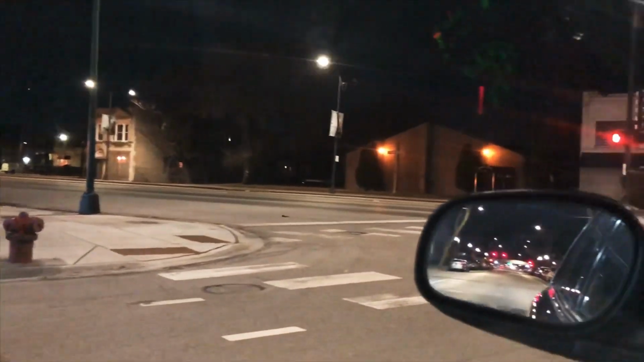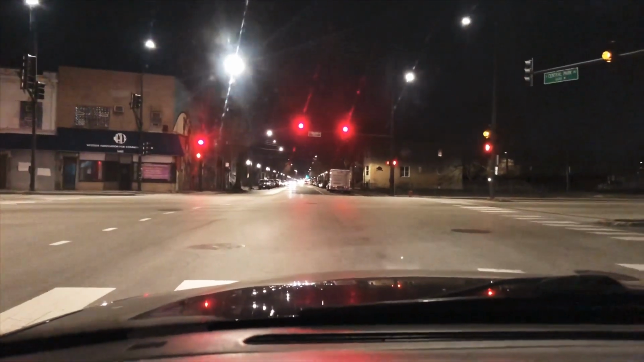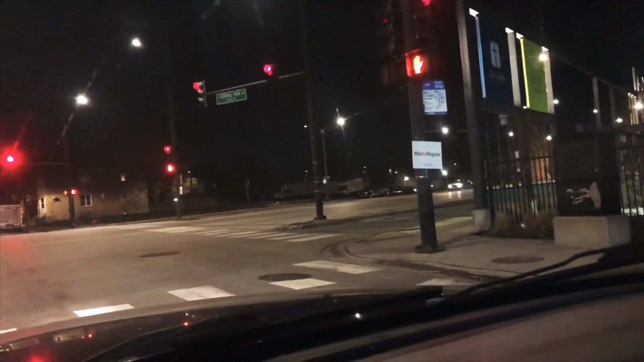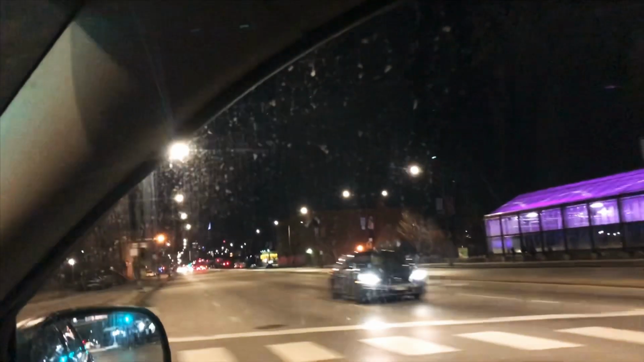Chicago, city of Chicago, well, not all of it. Now when we pull past this light, when I turn my camera to the right, you can get a glimpse of the Sears Tower, which is called the Willis Tower now, but we still call it the Sears. You know what they're talking about. Can we see it? Yeah, I can see it. You guys might not be able to pick it up because my windows are dirty.